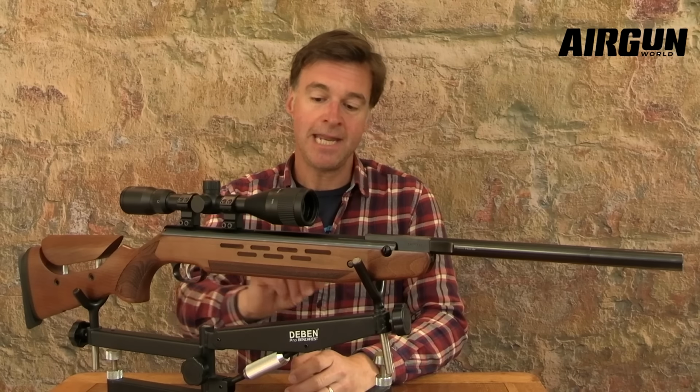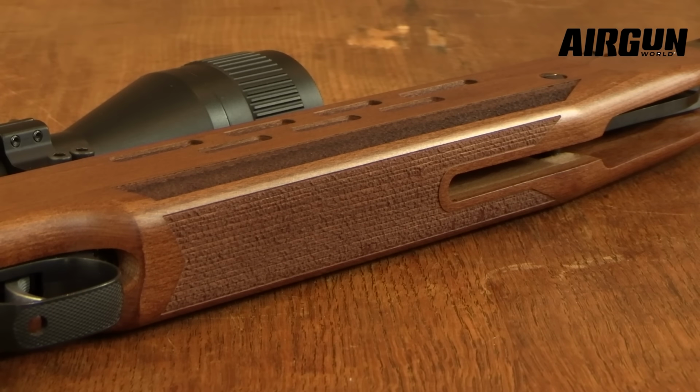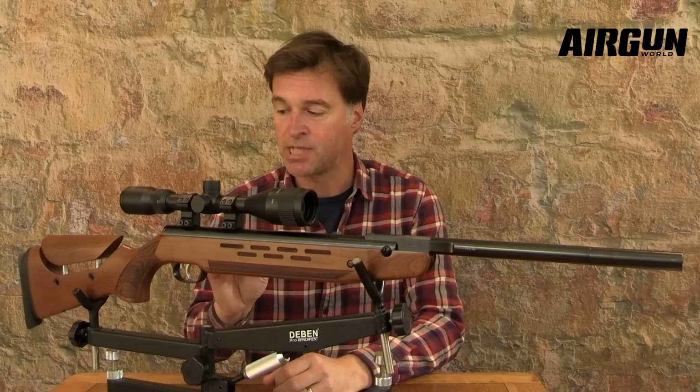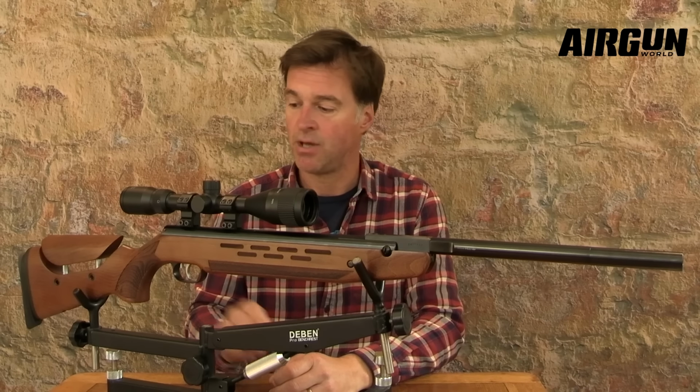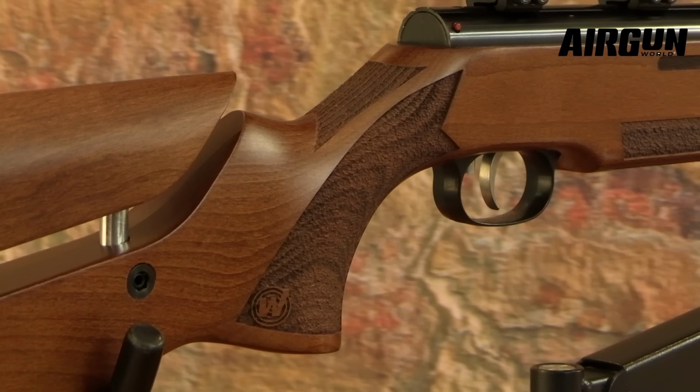Now, there are neat panels of really crisp stippling, not just on both sides, but also on the underside of the forend. That same sharp stippling is also present on both sides of the steep pistol grip and also on the top of it, which gives a nice tactile feel when shooting thumb up.